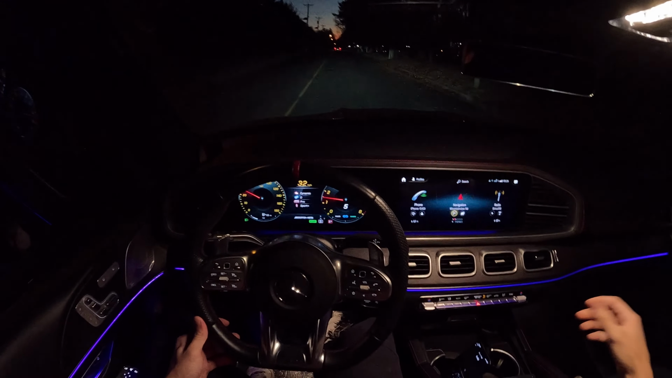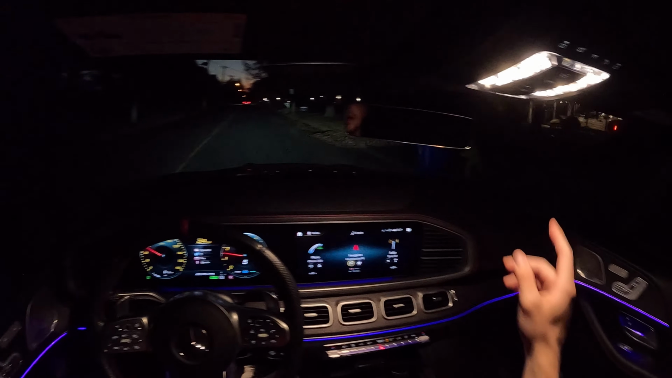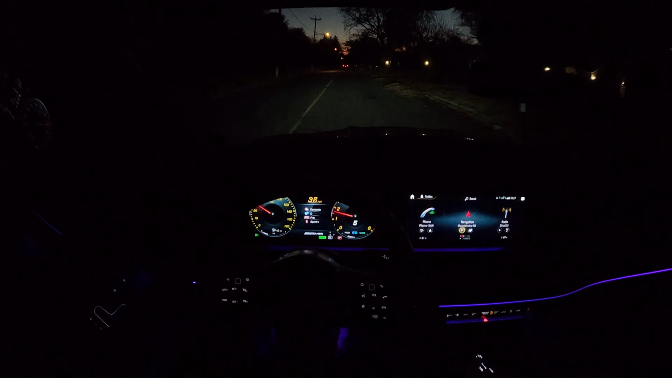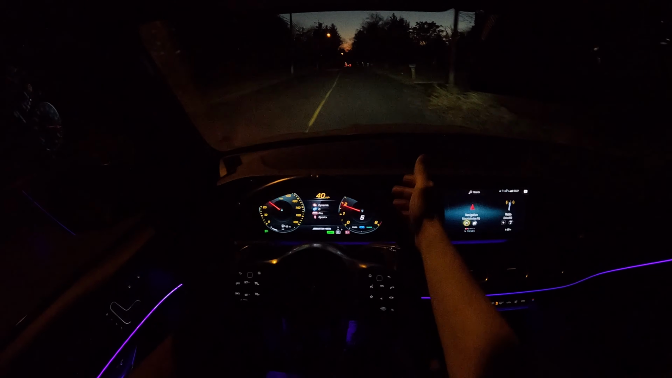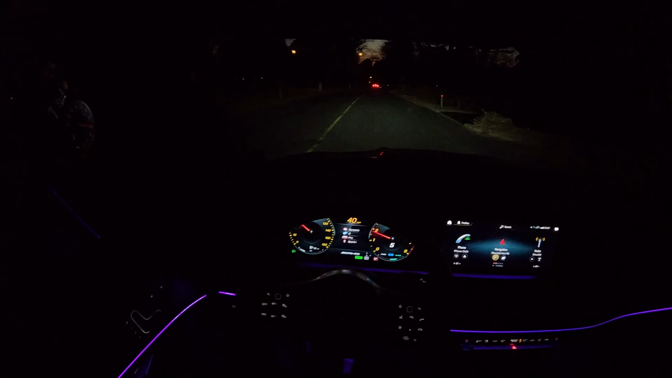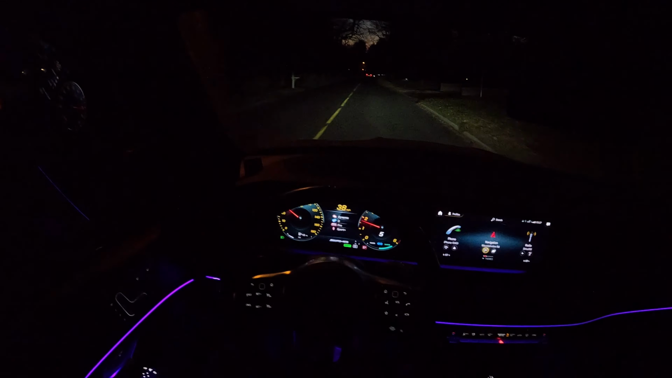I mean, I'll keep this light on if y'all want me to in future videos for night drives, but I'm just gonna leave it off for the first part of this video, especially while we're on the back roads here. If there's no cars coming, I will leave the brights on so you can definitely see what's in front of me. But so Mercedes SUVs, I've driven a couple of them now, and they all are just about the same, you know.